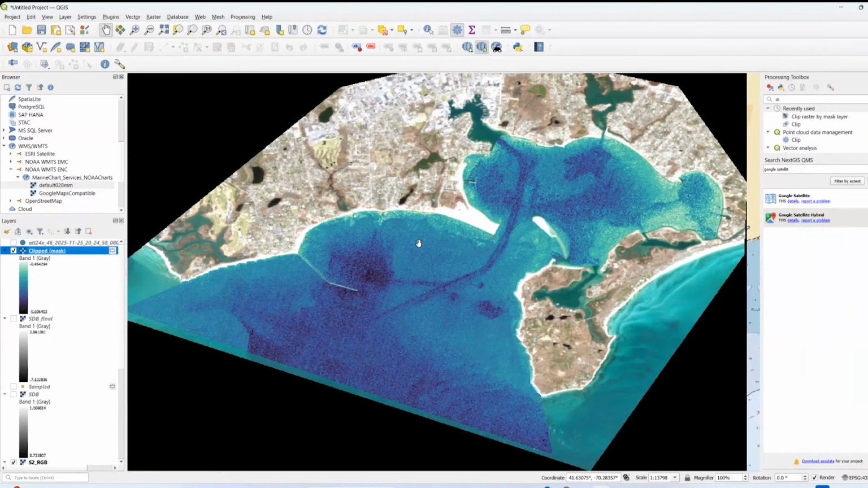So at this point, if I were interested in bathymetric change and seeing how the bathymetry in this site changes over time, I could just repeat that process using multiple dates, multiple epochs of Sentinel-2 imagery. And then I could do differences of the DEMs or just look visually at how bathymetry in this area is changing over time.